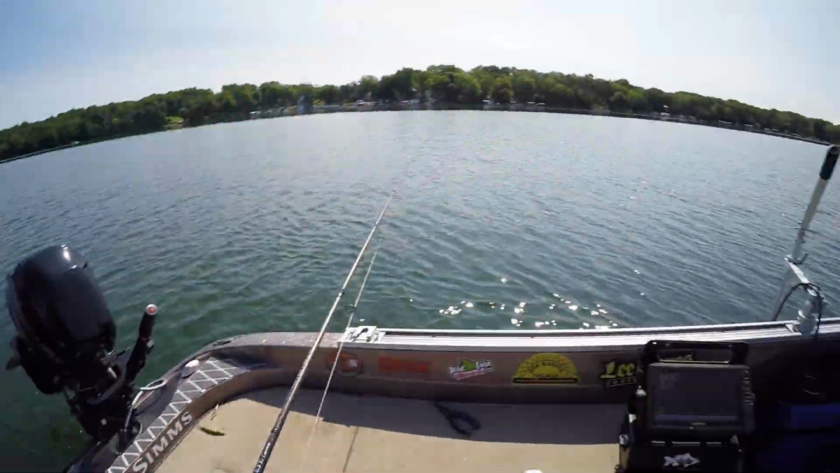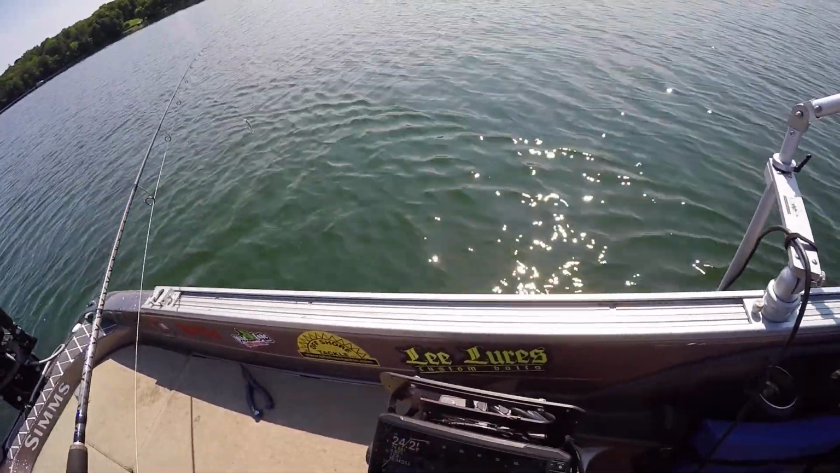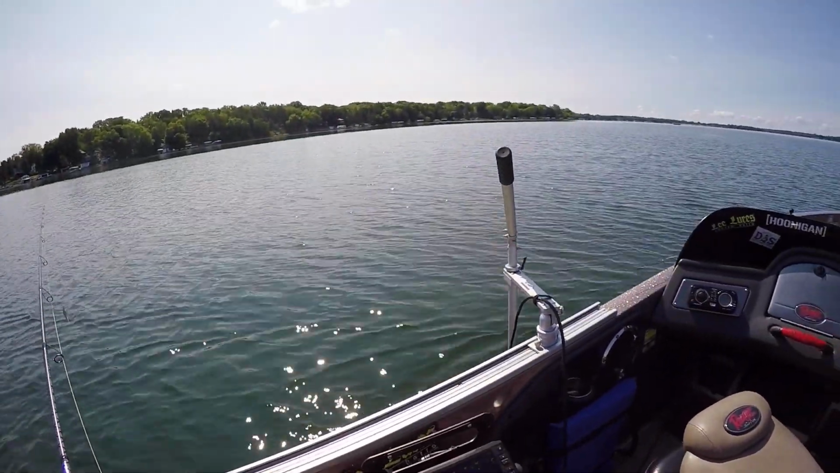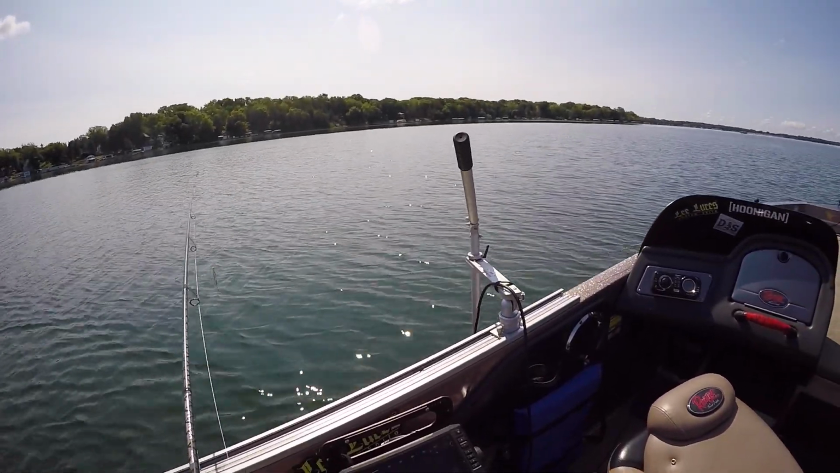Could you throw a jig at them? Yeah. Could you throw a spoon at them? Sure. You can probably throw just about anything you want at them as long as they're in a feeding mood here. But that's pretty much it, guys. Just cruising around out here. It's a lot of looking for a little bit of casting, but when you get to cast, it is well worth it. So pretty darn cool.